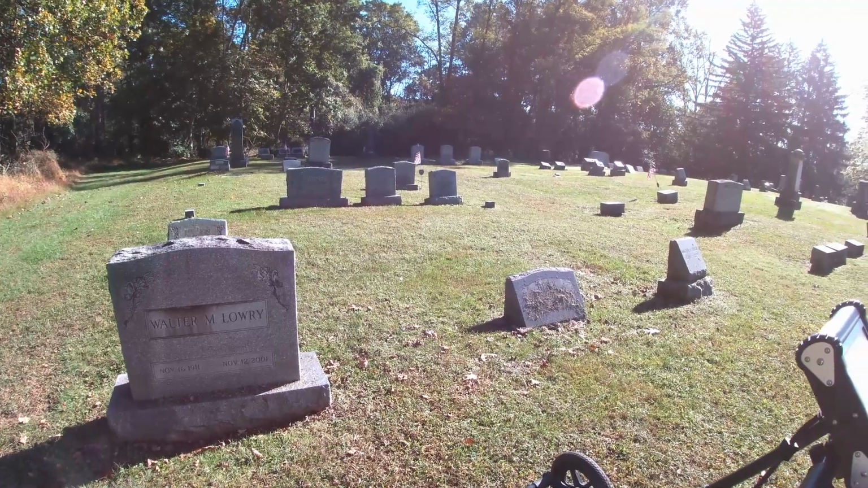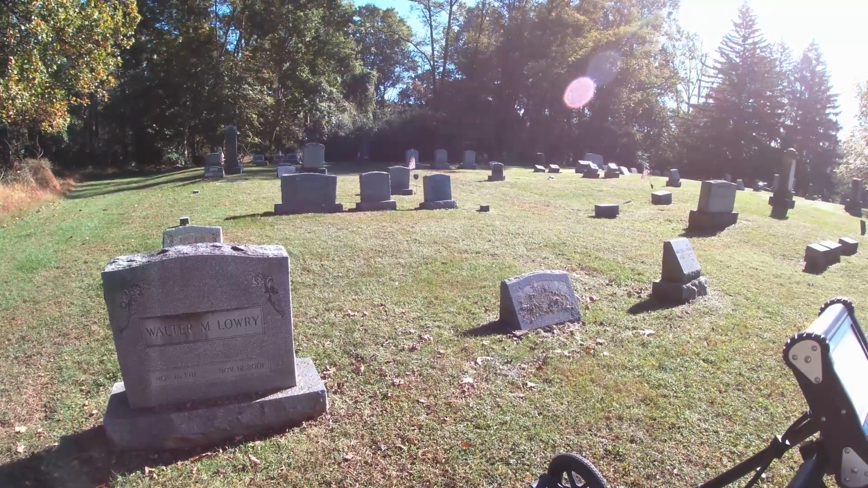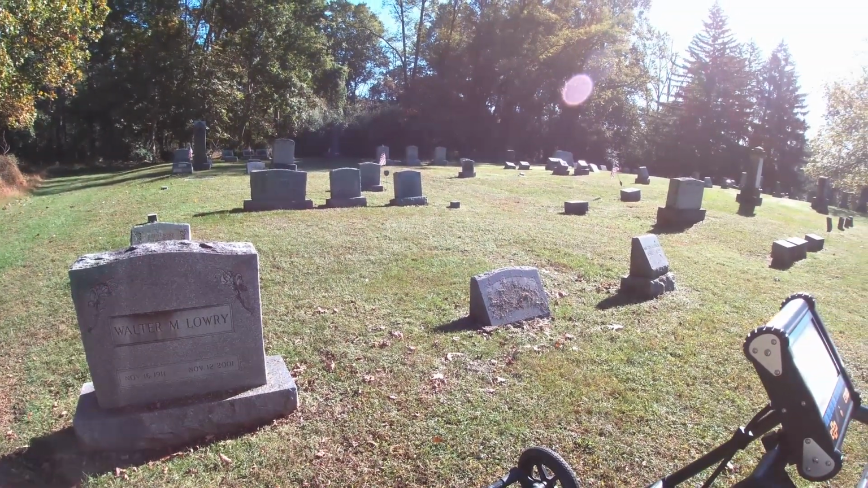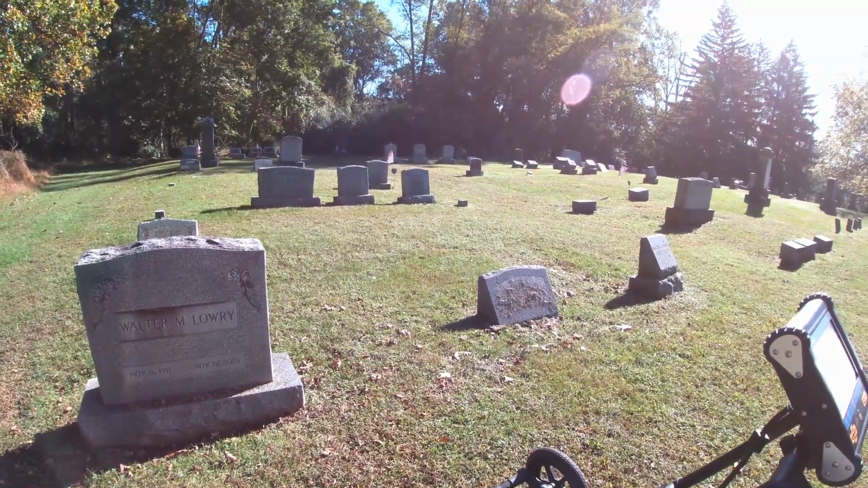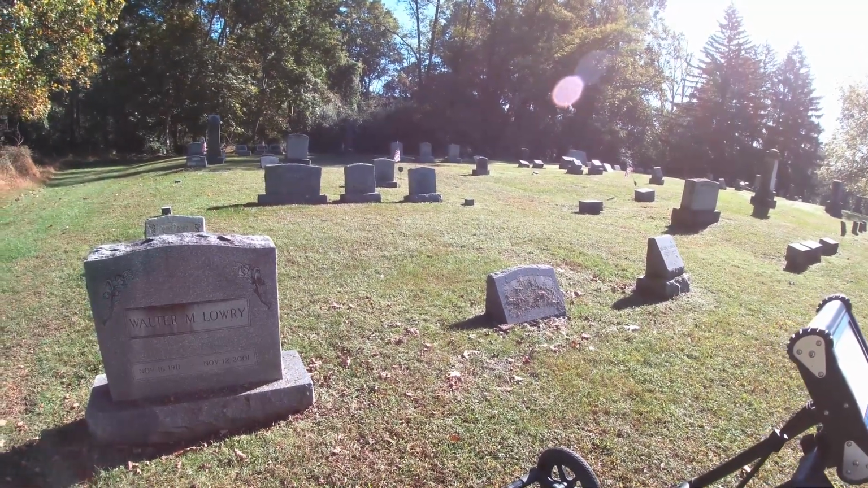If there is a vault or a fairly recent burial, I can see it pretty clearly. But if it is an older grave, I've got to look very carefully to see a little bit of difference in the detail of the soil to see that it was once disturbed.